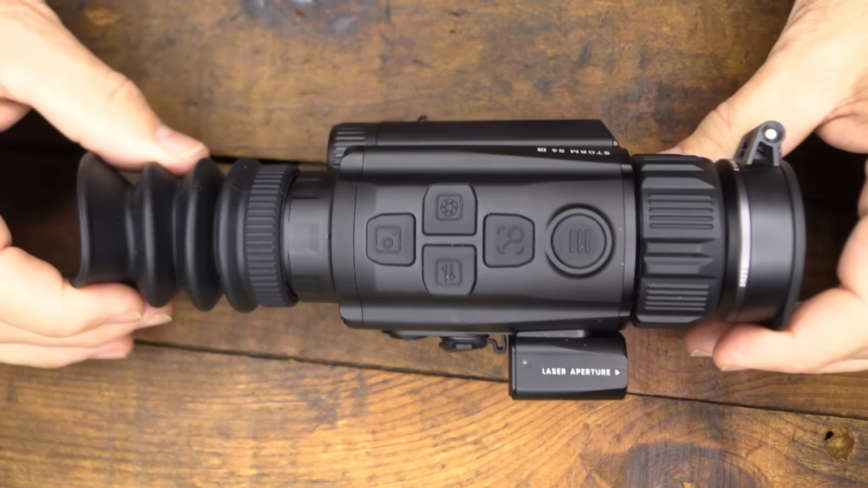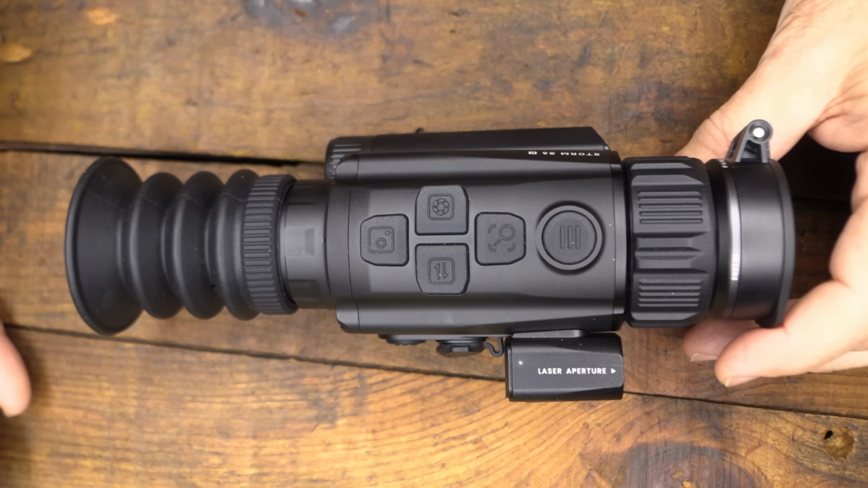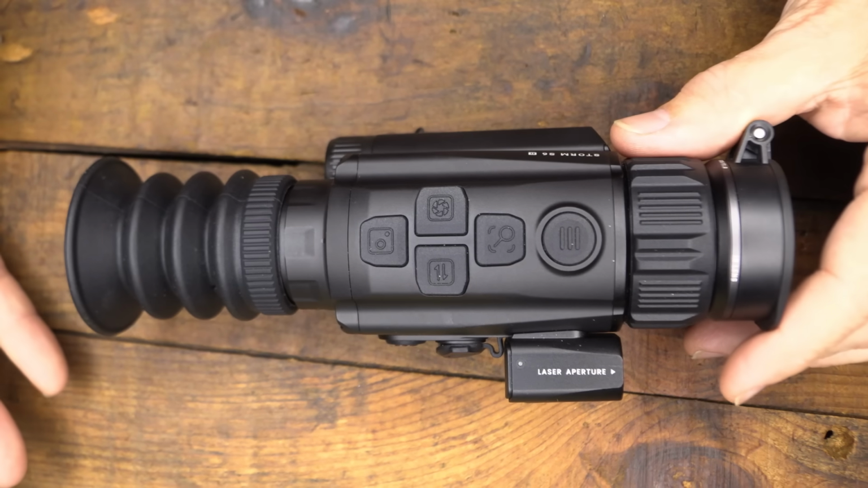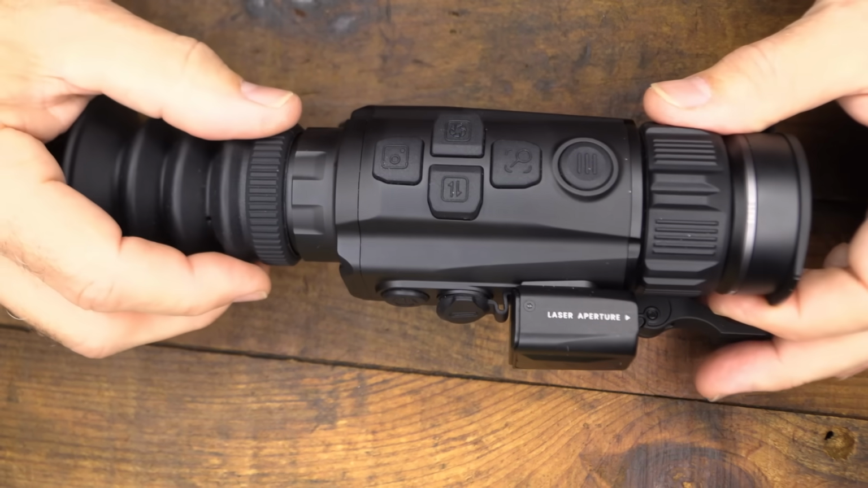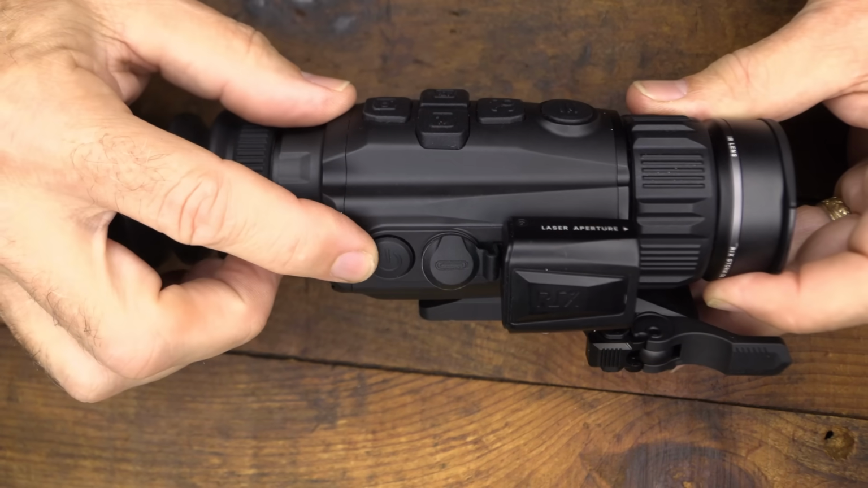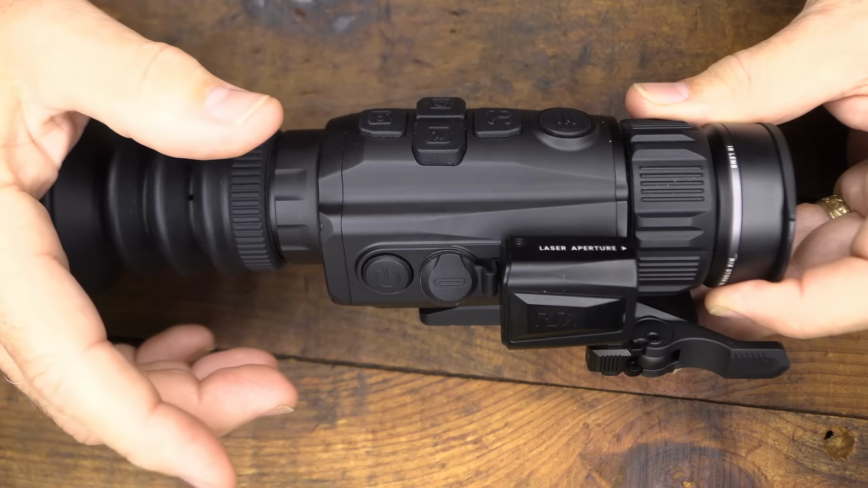Now also, this has a lot of durability to it, and you can fire up to 375 H&H Magnum or even a 12 gauge shotgun, so it'll handle it. To get started on the controls, very intuitive. First off, you have your power button right here on the side, and you just push it down and it'll bring the optic up.